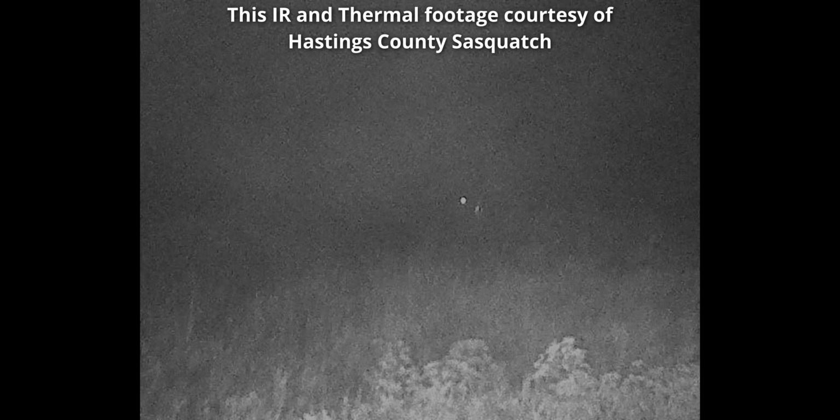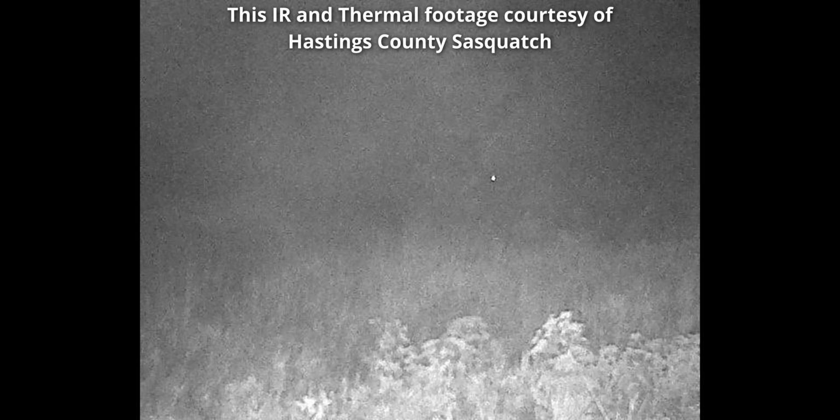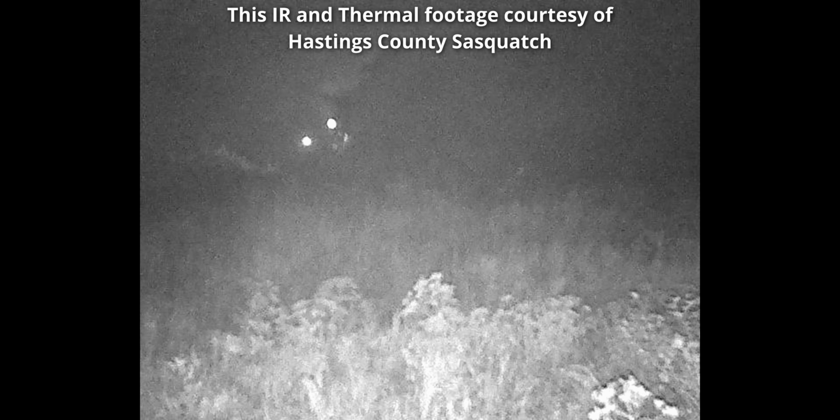However, Chris from Hastings County Sasquatch was recording our progress on his night vision camera, and he caught something pretty cool. Peter had a flashlight, and he was in front of me. Lindsay had a flashlight, and he was behind me. I was in between the two and had no light or camera. Chris's camera showed us walking out of the bush into the meadow, but there was a third momentary light above and to the right as the camera sees, right where the target was.